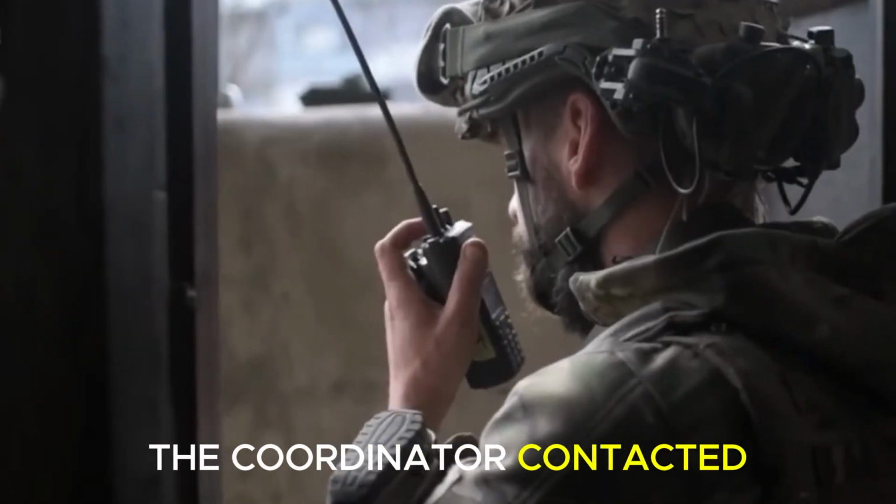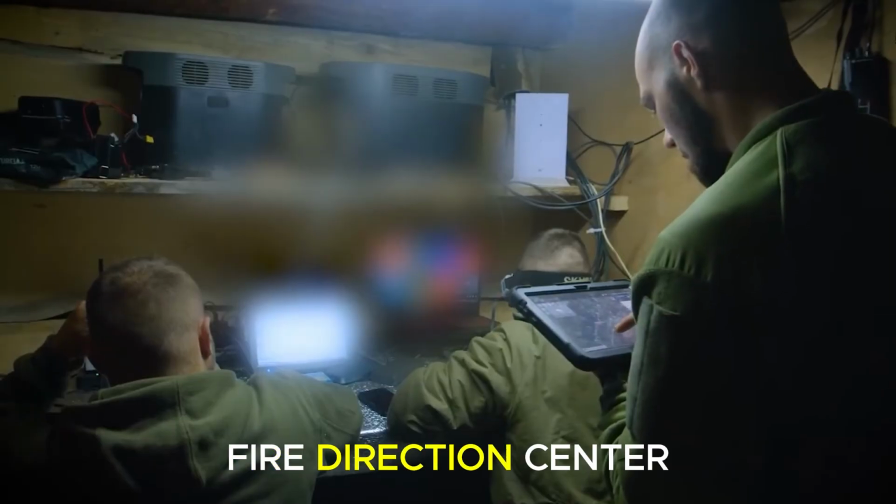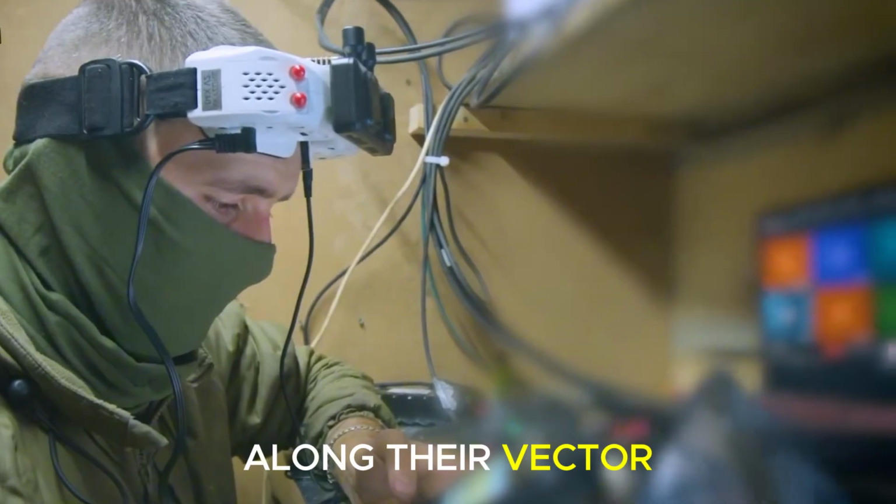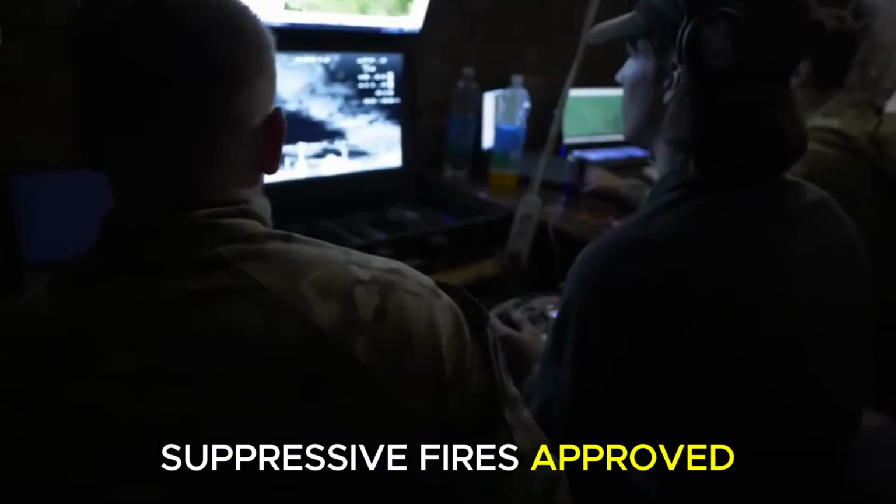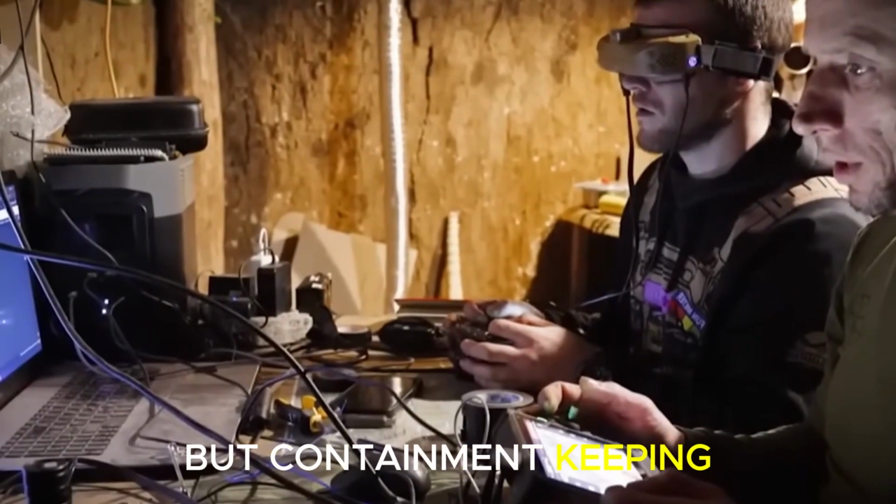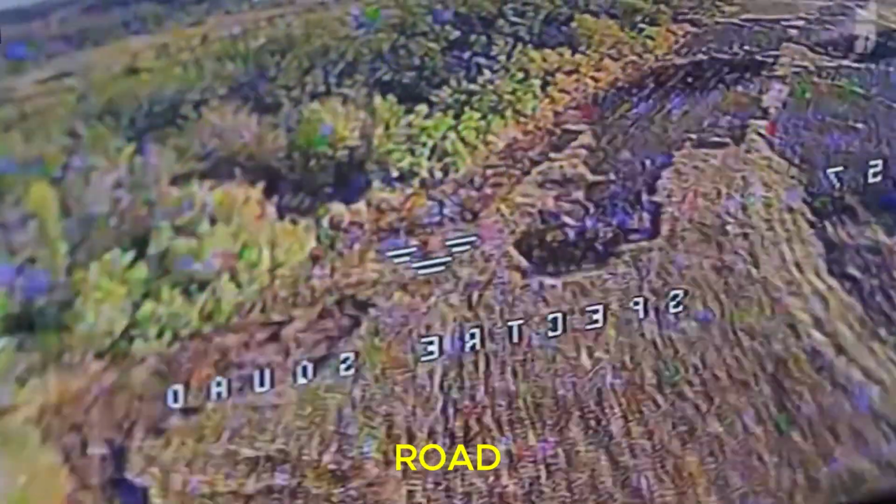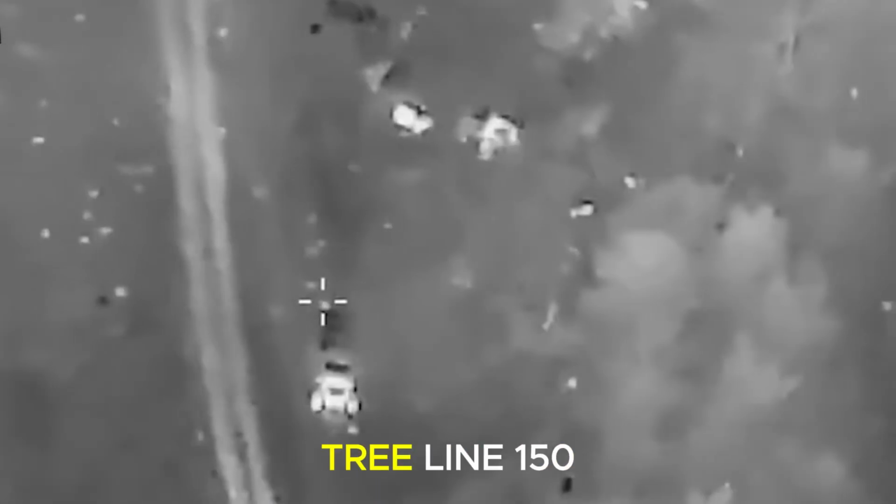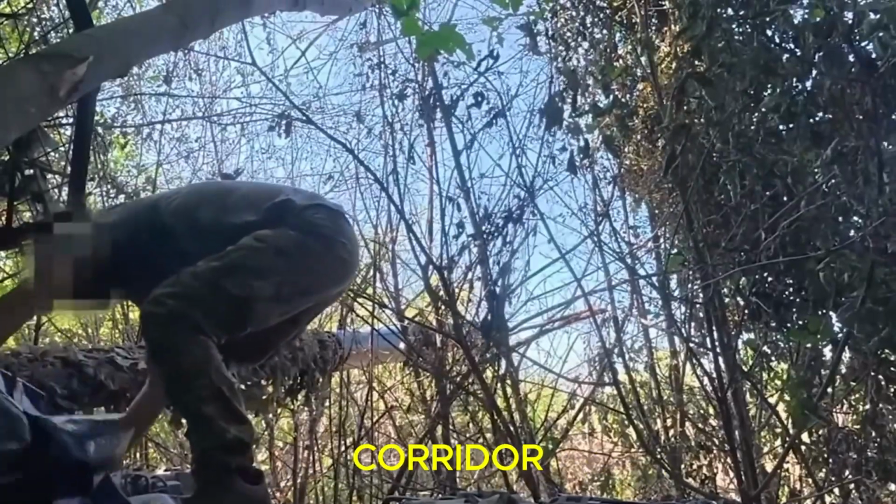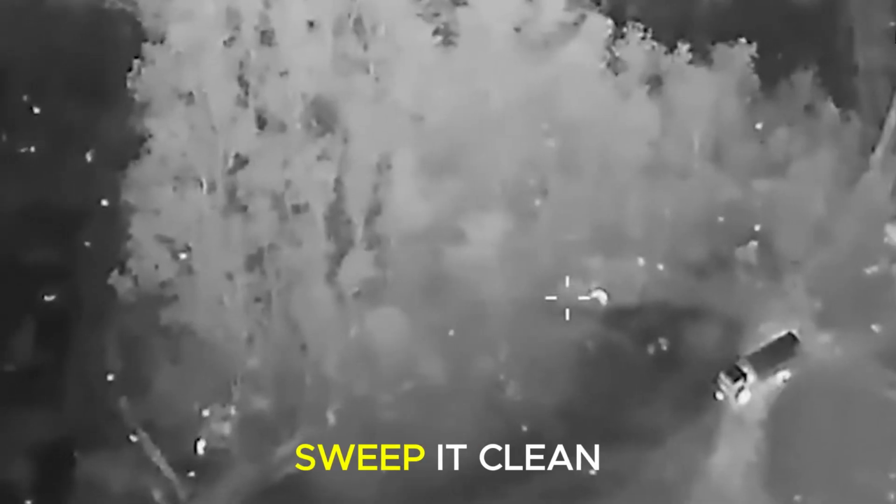The coordinator contacted the 24th Brigade's Fire Direction Center at 0549, confirmed over 20 enemy moving west, requesting fire support, suppressive missions along their vector. The fire control element responded immediately: suppressive fires approved, engaging. The primary objective was not artillery kills but containment, keeping the enemy pinned to the exposed road. We blocked their escape into the tree line 150 meters south. Artillery shapes the corridor, FPVs sweep it clean.